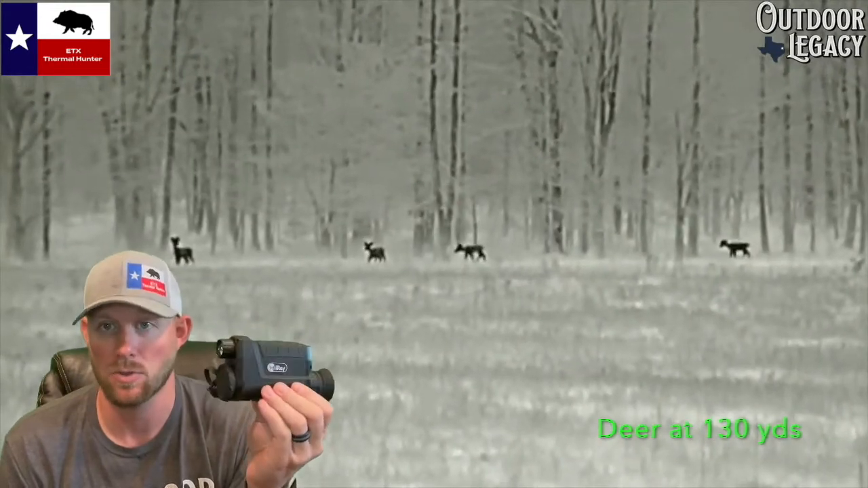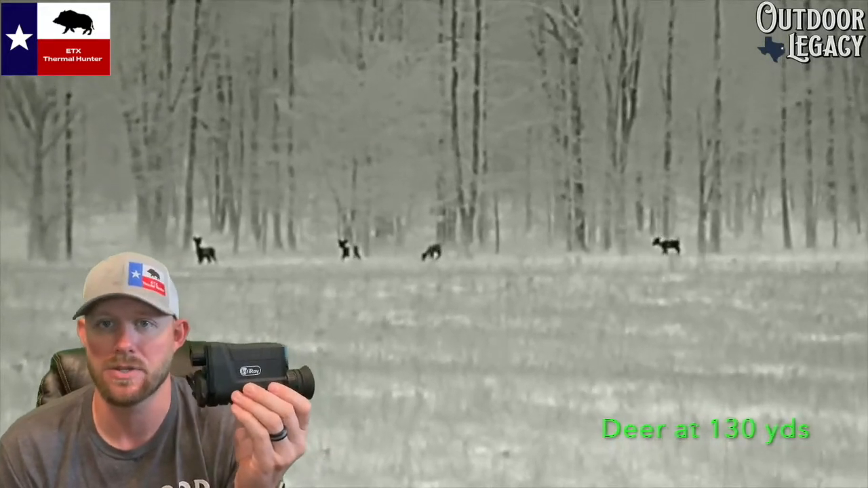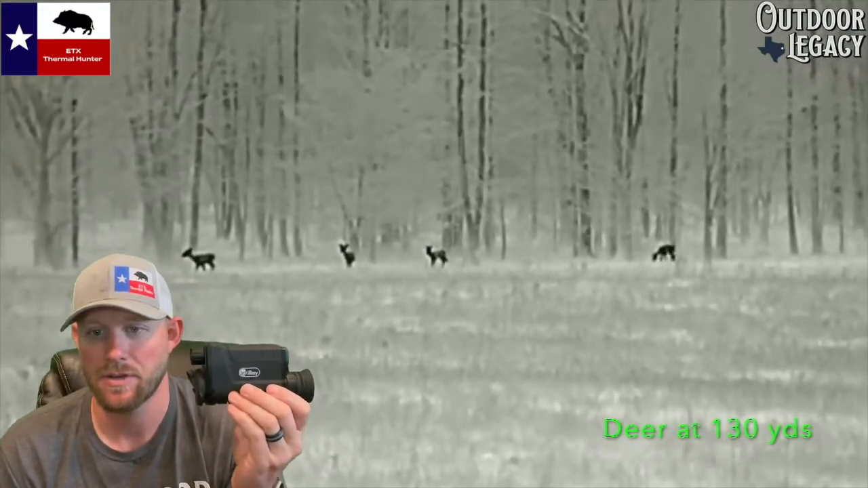But again, it works really well. I just had to get used to it being in a different location and how the slide functions differently than a knob. So that was one thing I'm not a huge fan of.